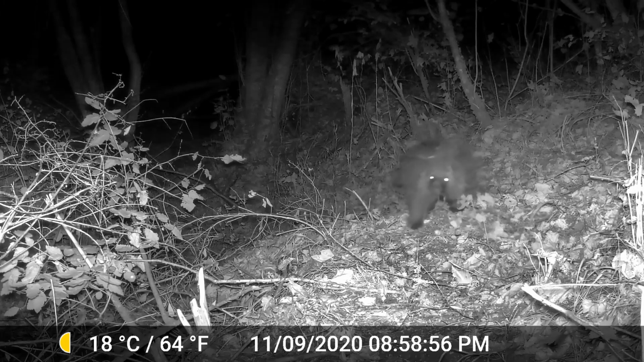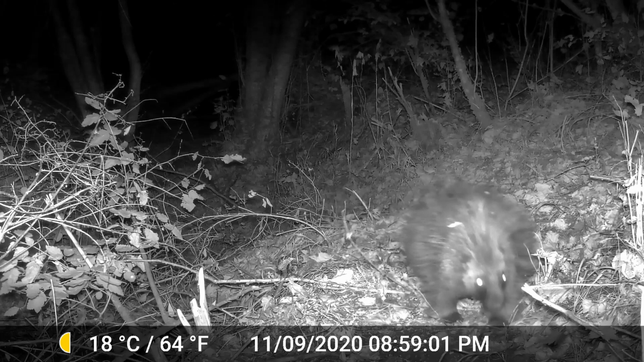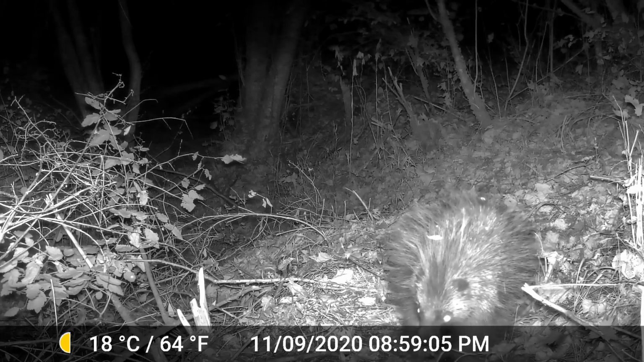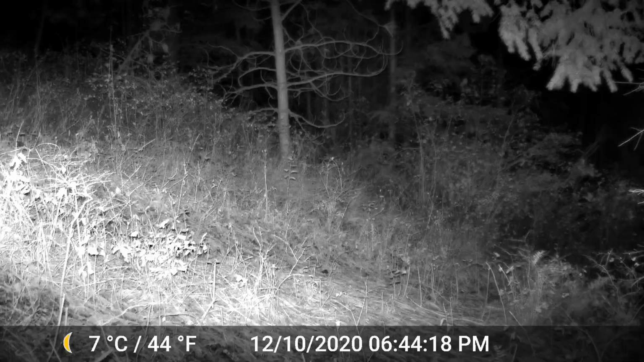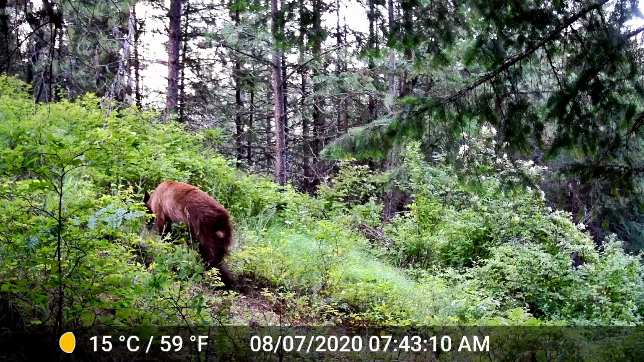Porcupine have also been very common in this area, and it's kind of fun to listen to them crunching their way through the forest. As you can see, there are a lot of small animals and birds available for the predators to eat.